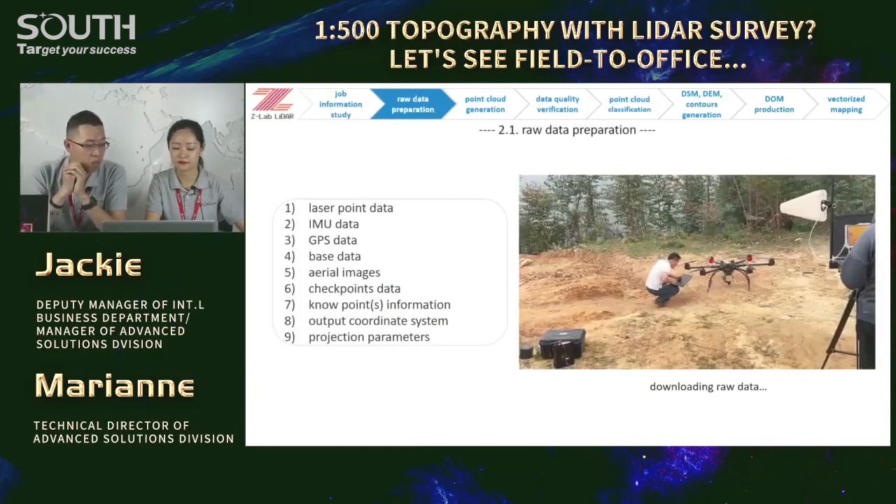Okay, I have a question. It's not always the same team that captures the data and then processes it, yes or no? Yes, for higher work efficiency, we will split the job into 2 parts, fieldwork and processing. In that case, each team could be more specialized and just focus on what they're really good at.